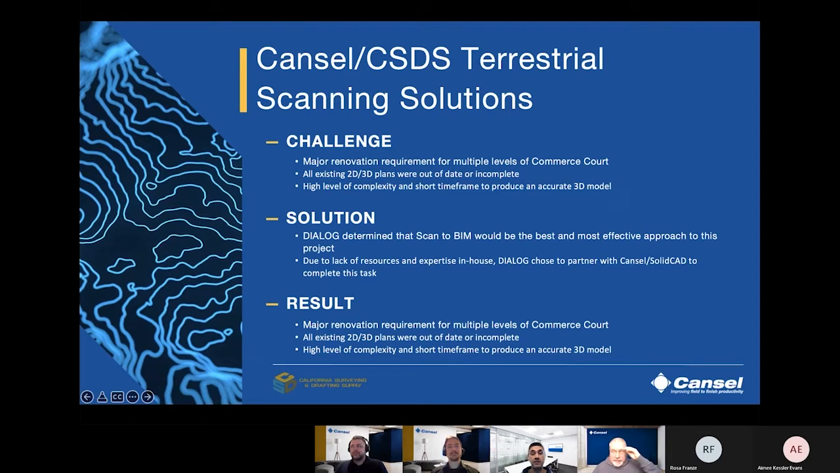Dialogue Architects, an existing Cansel client, approached us to discuss a new project that had just been awarded to them. A portion of Commerce Court, a large and well-known building located in the heart of Toronto's financial district, was due for a massive and major renovation.